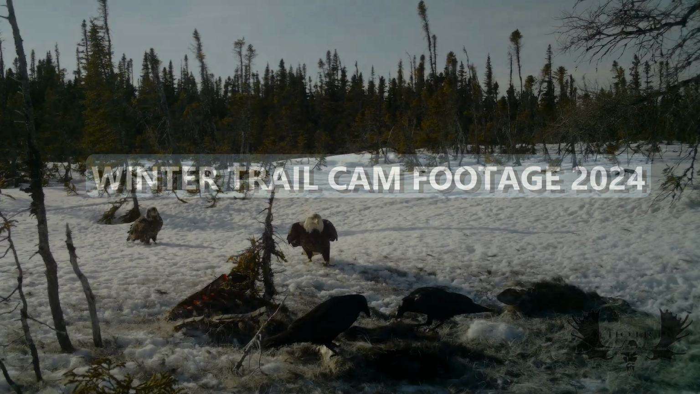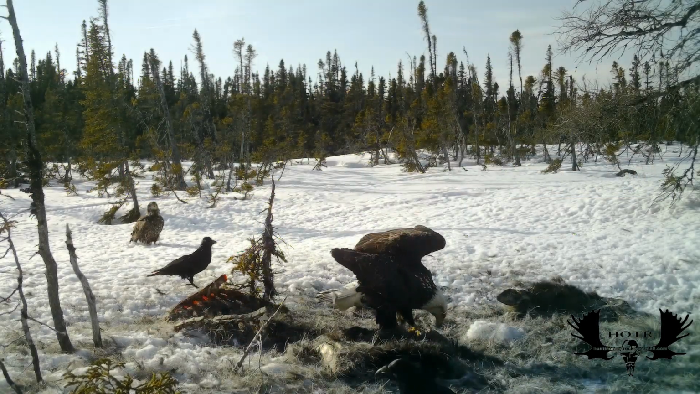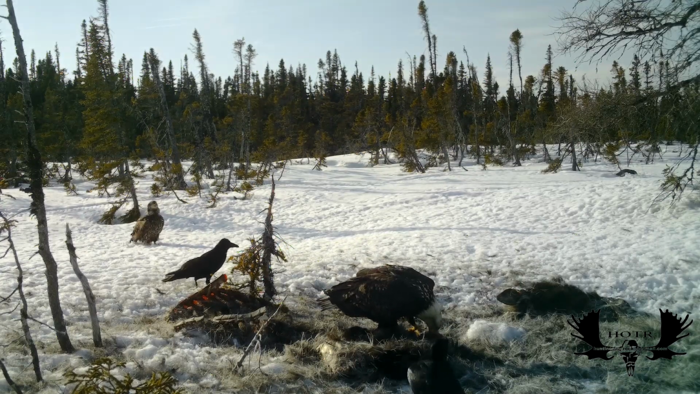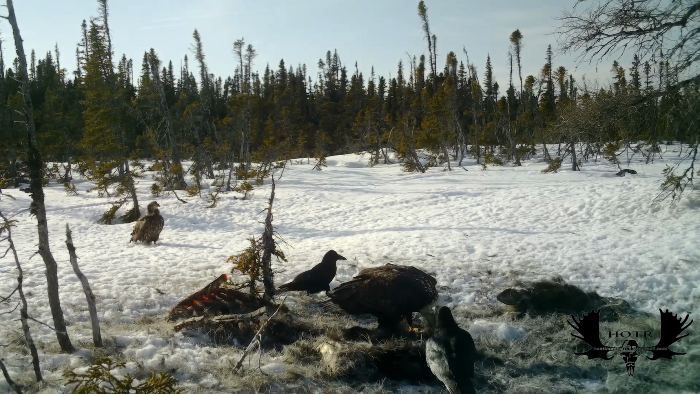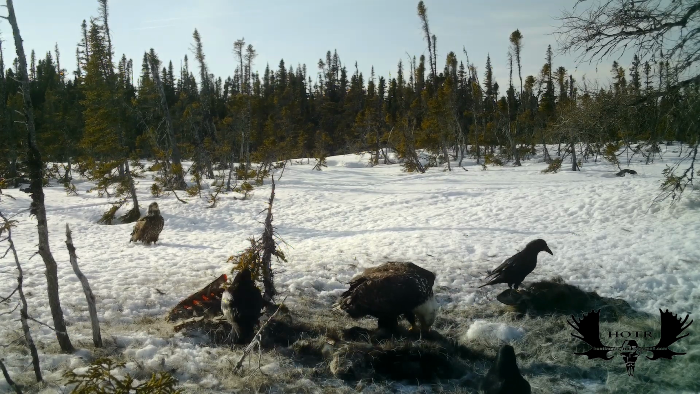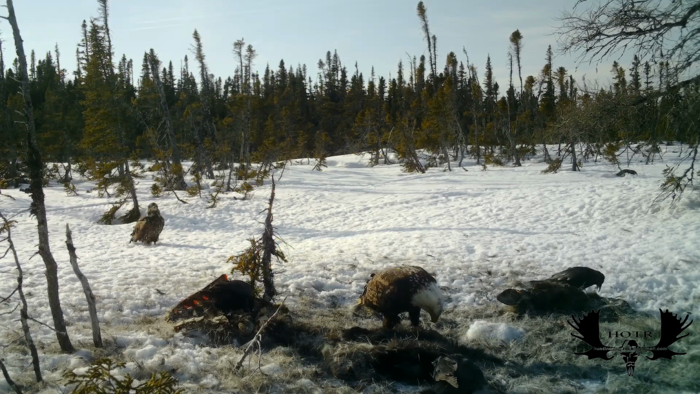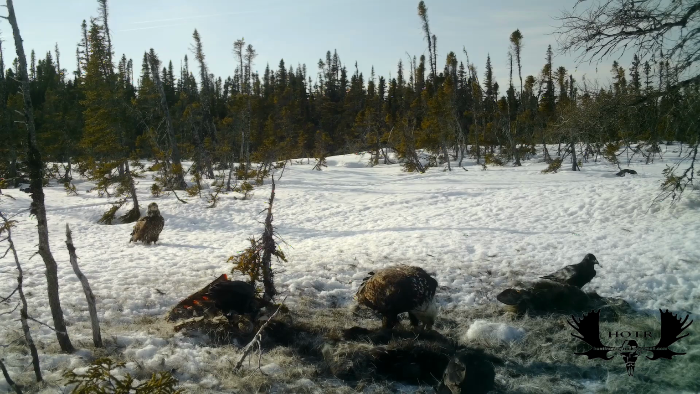Winter 2024. I got some great trail cam footage, mostly fox and coyote, but to start this video off, I decided to insert a real nice clip I had of two bald eagles, a young one and a mature bald eagle. And you'll see here shortly how this big mature one came in, letting the young one know who's boss, and the young one backed off pretty quick.